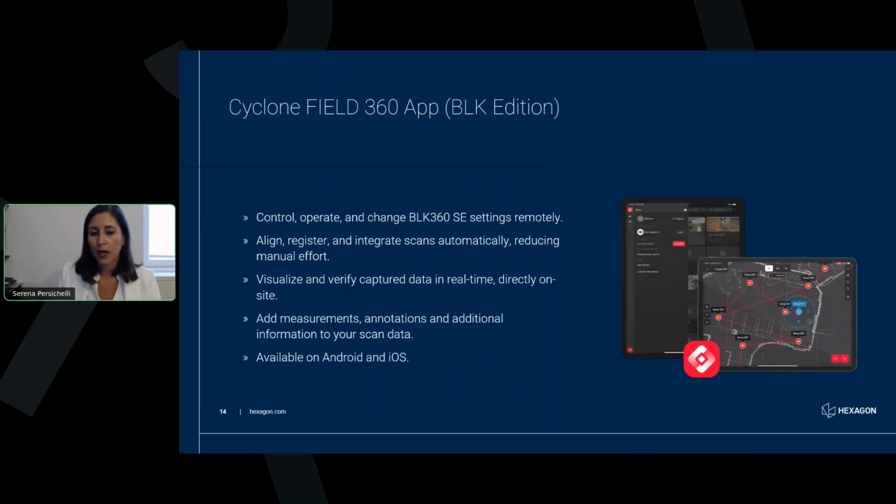Just a few words before I go to the conclusions about the Cyclone FIELD 360 app. Definitely, it would deserve more time, but today I will just give you a few important points about this very powerful tool from Leica Systems. The FIELD 360 app will help you to control and operate the BLK360 SE, and also change all the settings remotely.